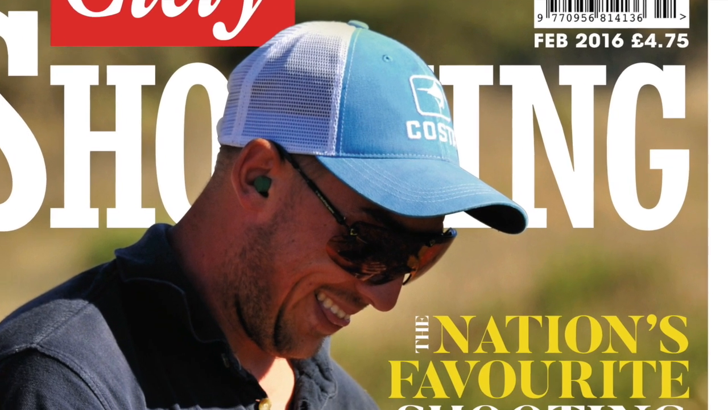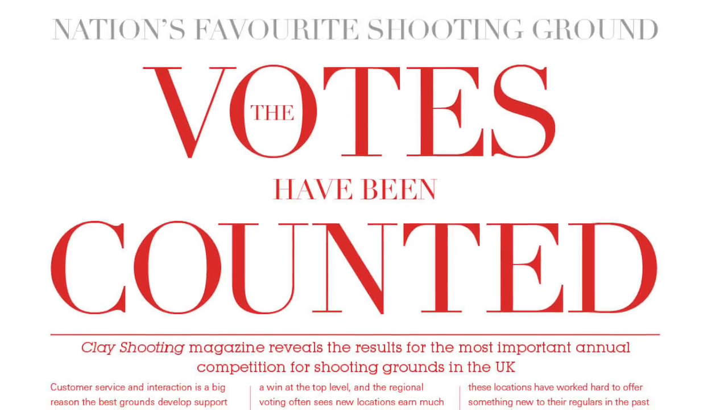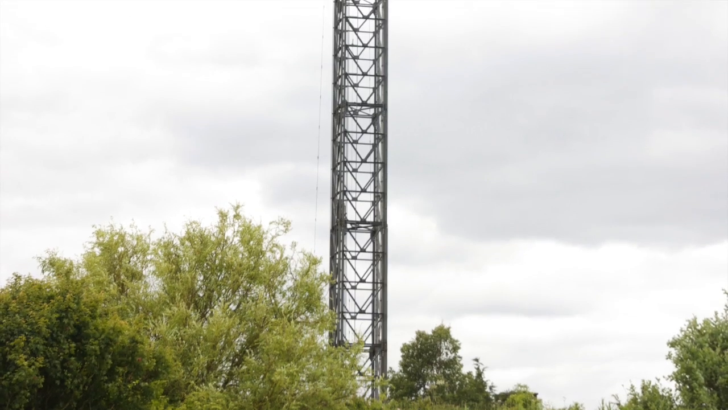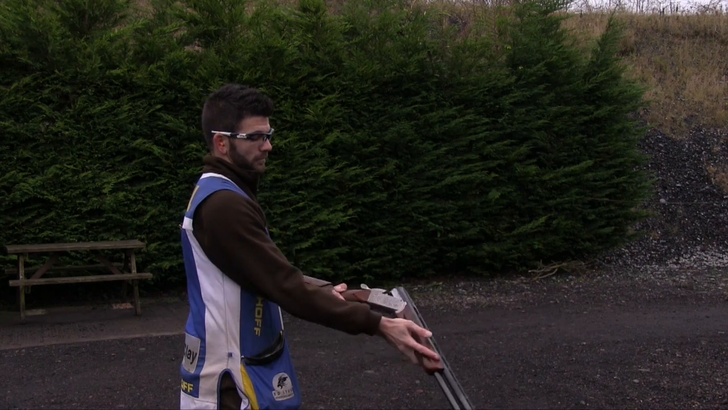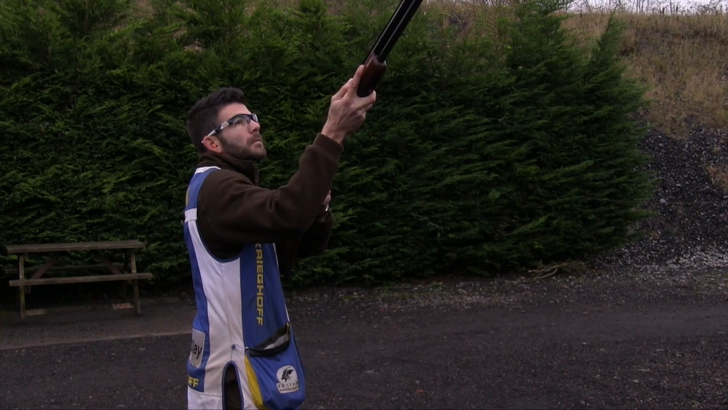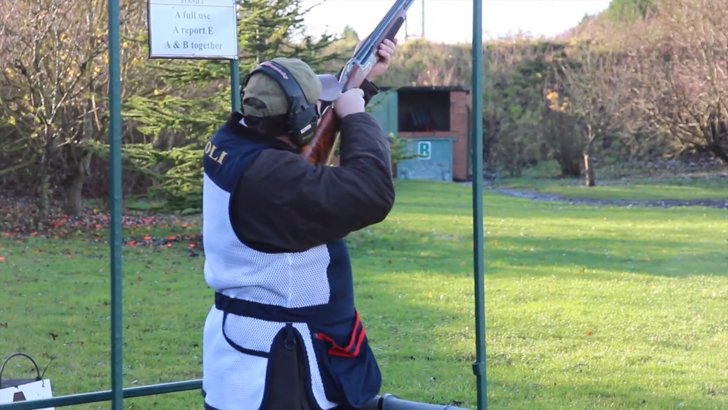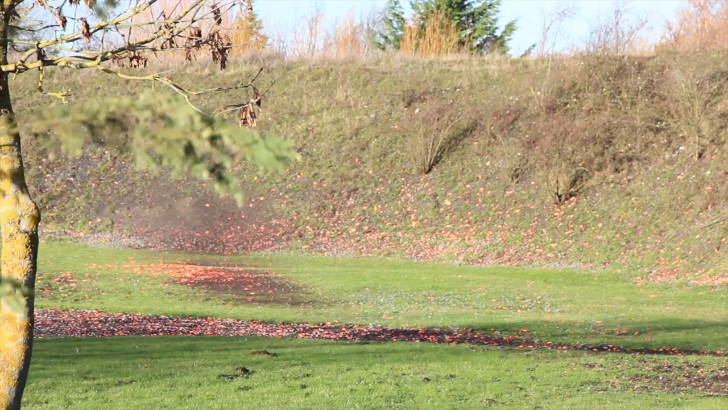Staying with clay shooting, the nation's favourite shooting ground has been announced. Sporting Targets in Bedfordshire topped the annual poll, with readers citing its challenging high tower, good targets and large clubhouse as reasons that it's the best. Southdown and Auchterhouse came second and third in the long-awaited census, which saw shooters up and down the country vote on their favourite ground.